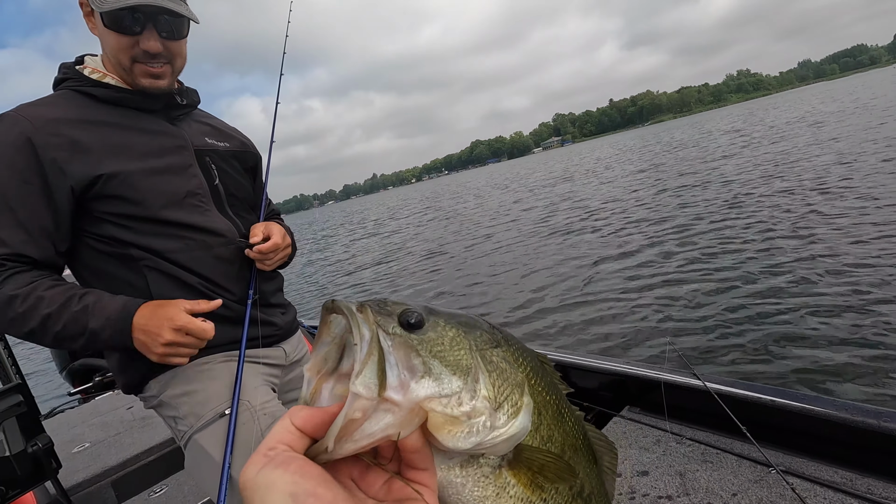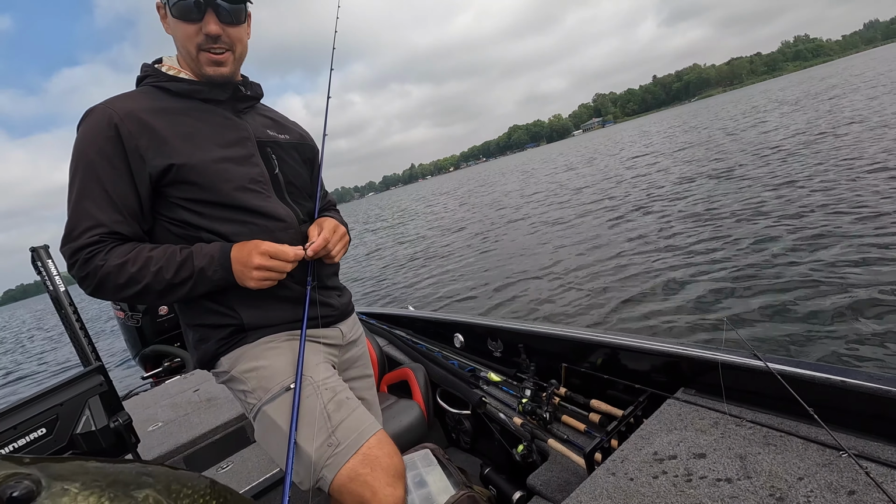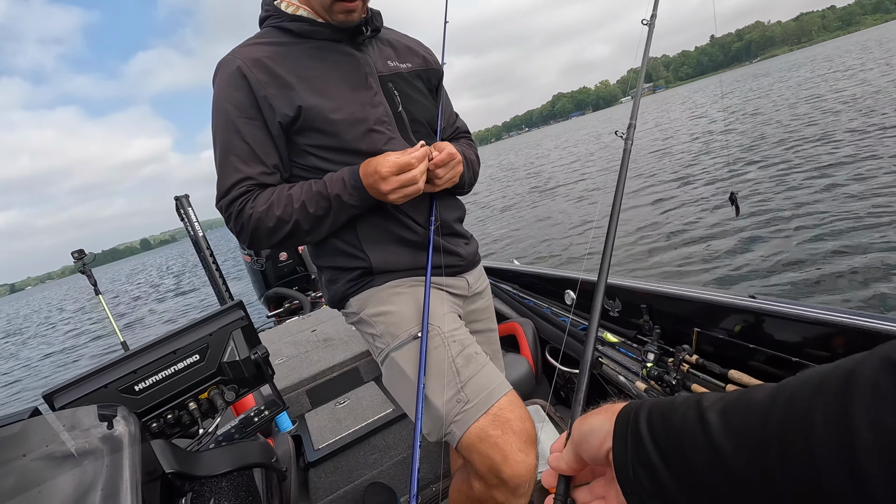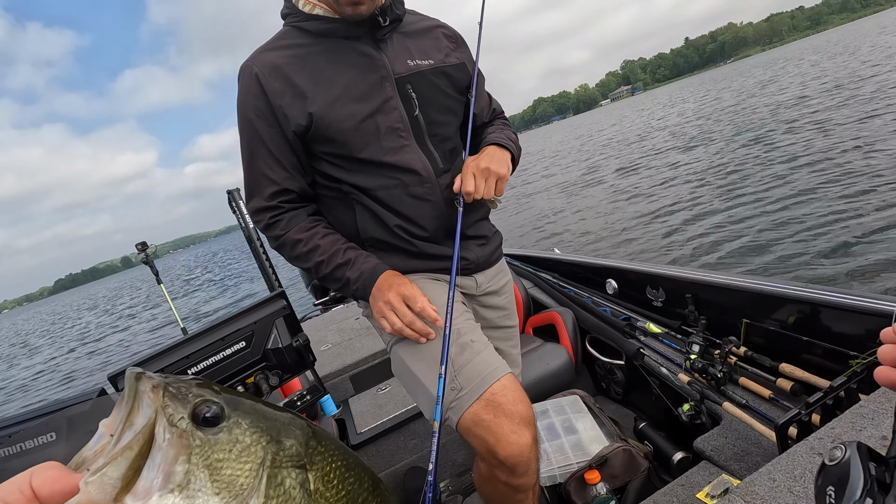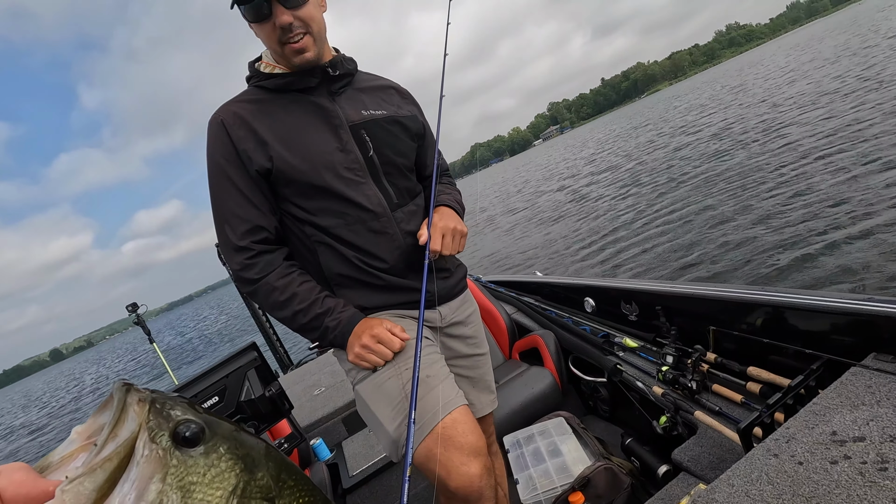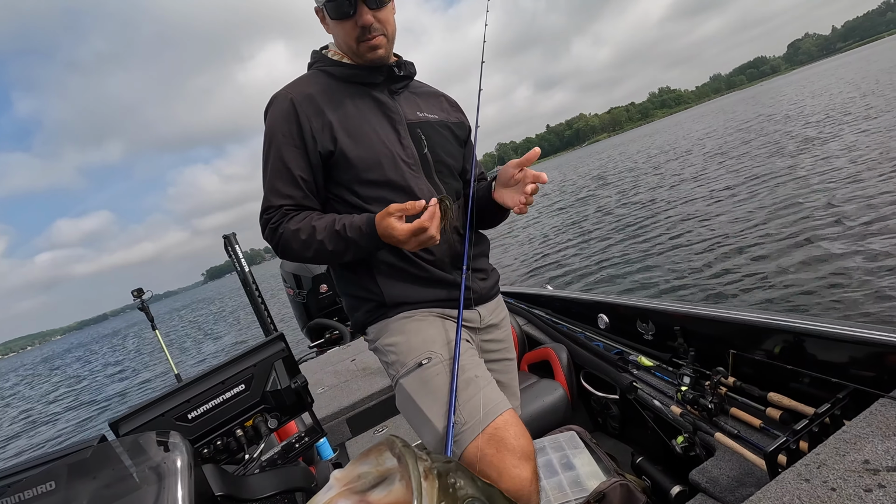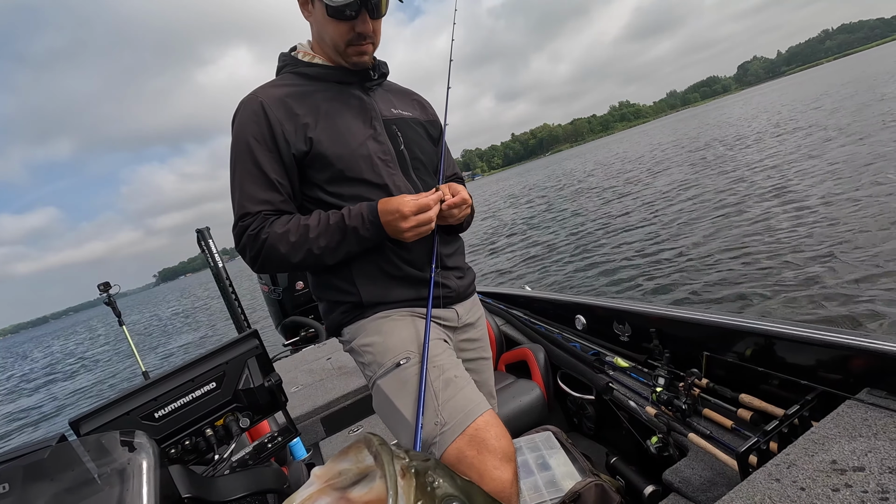Really fun. Baitcaster, heavy line. Can really jack on these fish. It's just a blast out here. And what's cool is we were just talking about this. There's different ways you can do this. I'm using straight 40-pound braid. Bob's using 20-pound fluorocarbon, 7'3" medium heavy. So you can mix it up, whatever works best for you, what you're more comfortable with. I use a lot of fluoro, and that's just what I'm comfortable with. But clearly it works both ways.